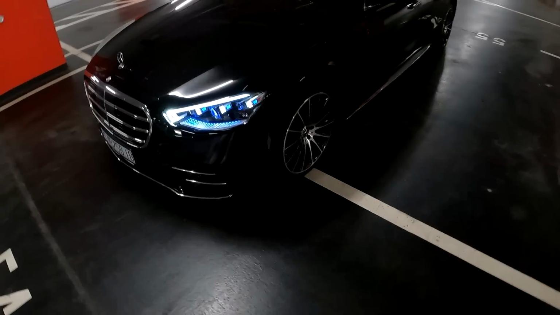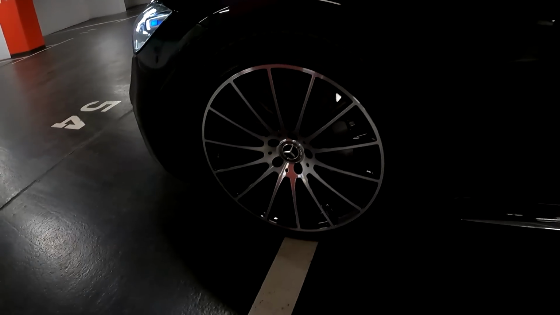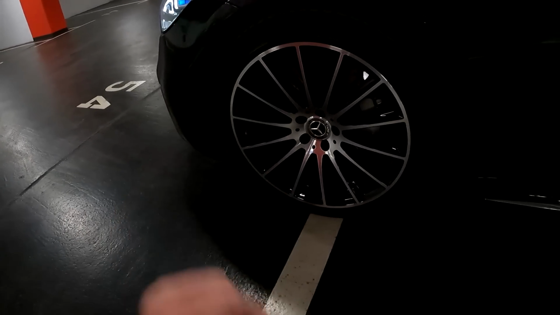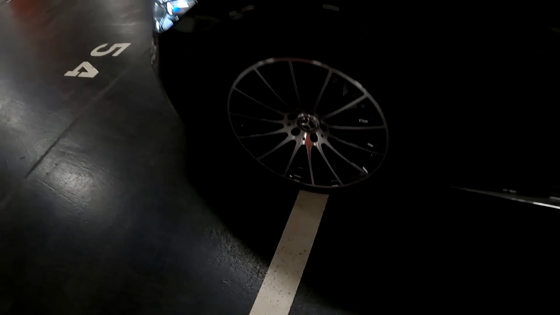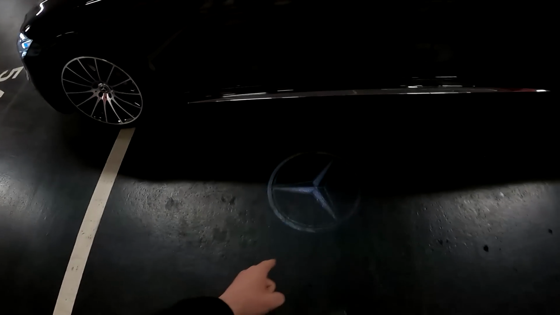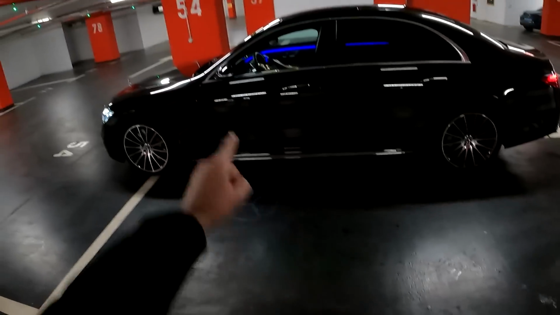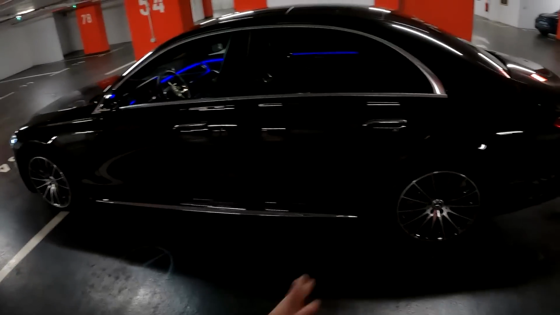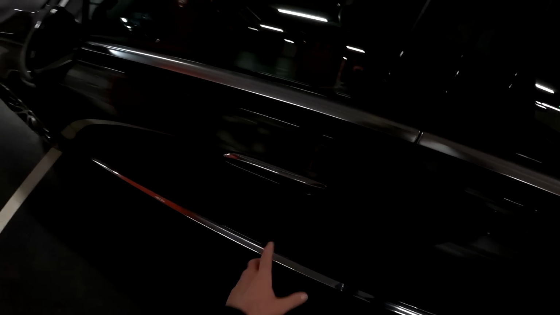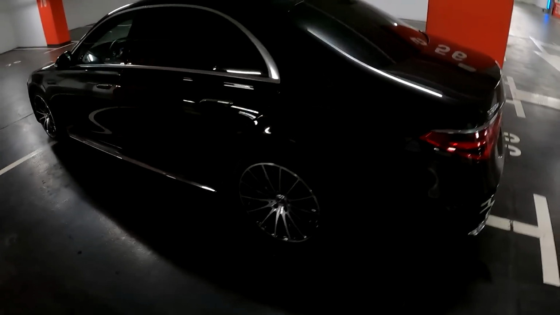Moving to the side, this is the AMG line. It's got the 20-inch wheels. They are standard on the AMG. 21 is the option, but I would suggest going for 20-inch because you have more comfort, and still they look awesome. You have the puddle lights, Mercedes logo, and then the chrome line down there is part of the AMG trim. Of course, we do have additional chrome. The lines are beautiful, and you do have these hidden door handles. They are impressive, but I'm not so convinced about those.